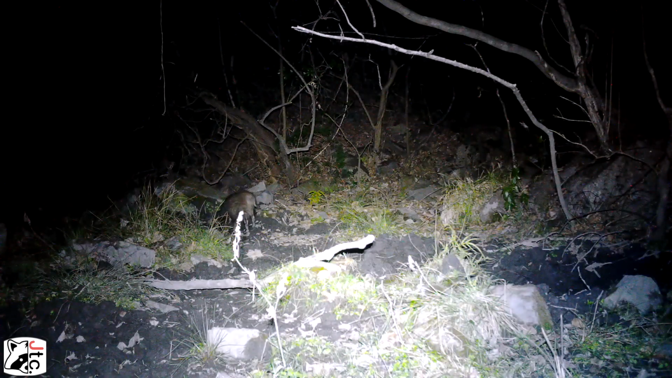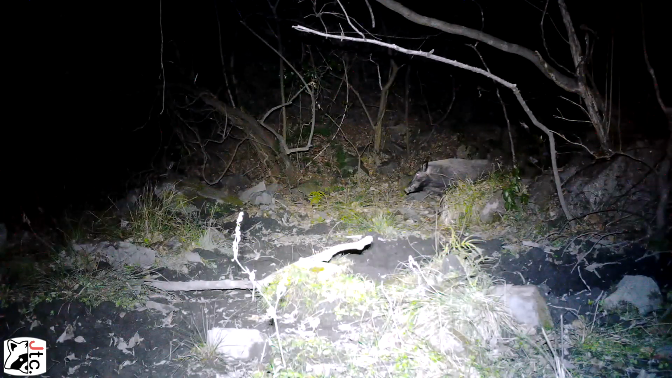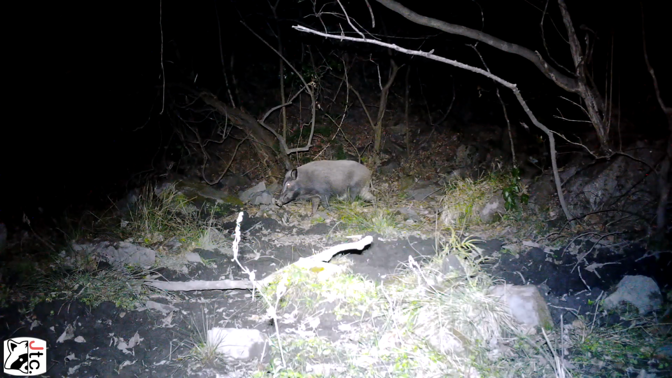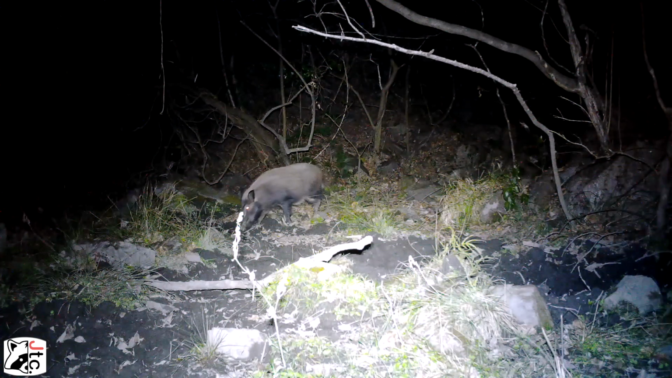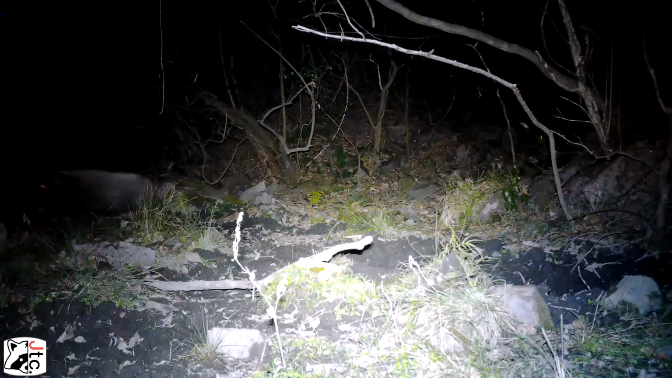What's coming up next here? We have another cautious boar, a little bit more mature. Very cautious. Maybe he cares a little bit about the bright lights there. I'm not quite sure, but maybe this is a female. But not as big as the big boys we saw earlier in the video. They're just great looking wild boar, yeah.